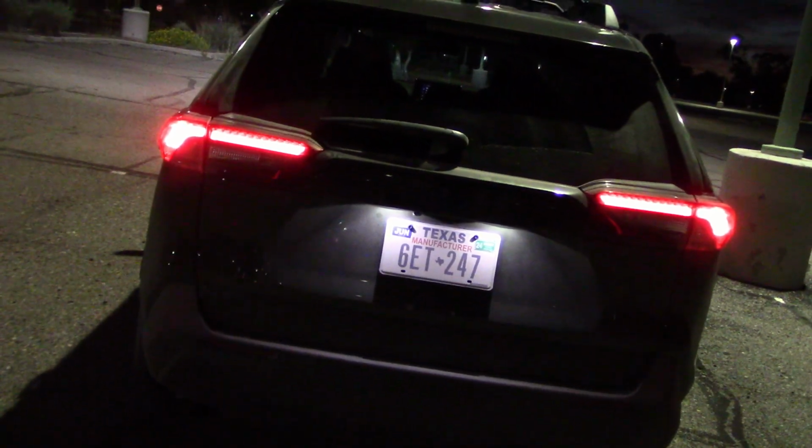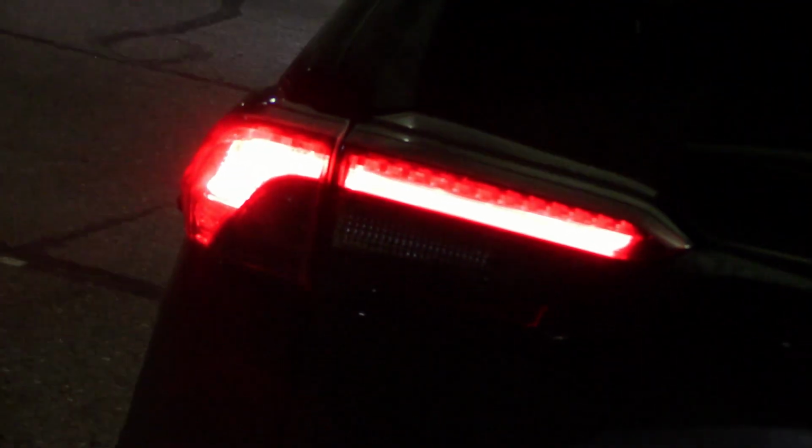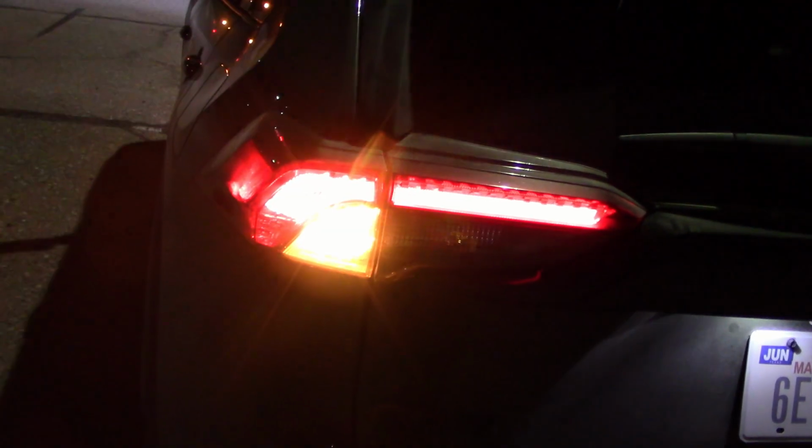And here we got the tail lights. Only about 40% lighting up. Got a lot of dark spaces here. And now we have the emergency lights. Tail lights, emergency lights, and I guess these are the brake lights. Okay, got it. Got some flashers on the mirror.